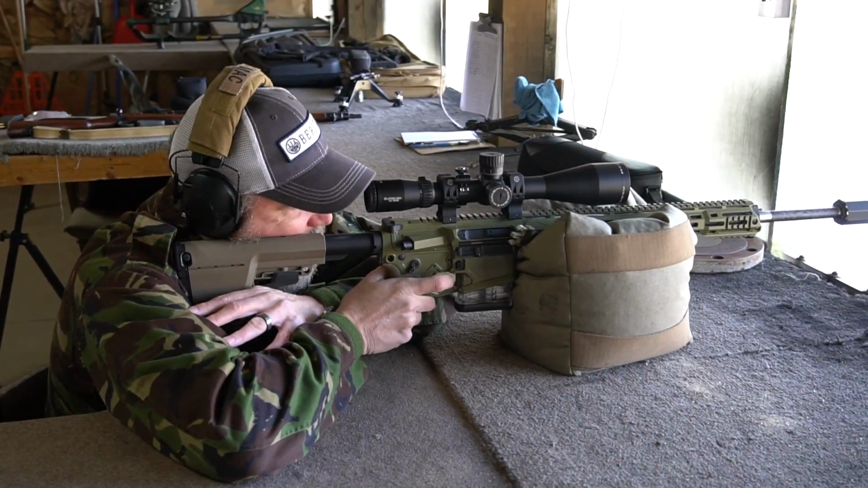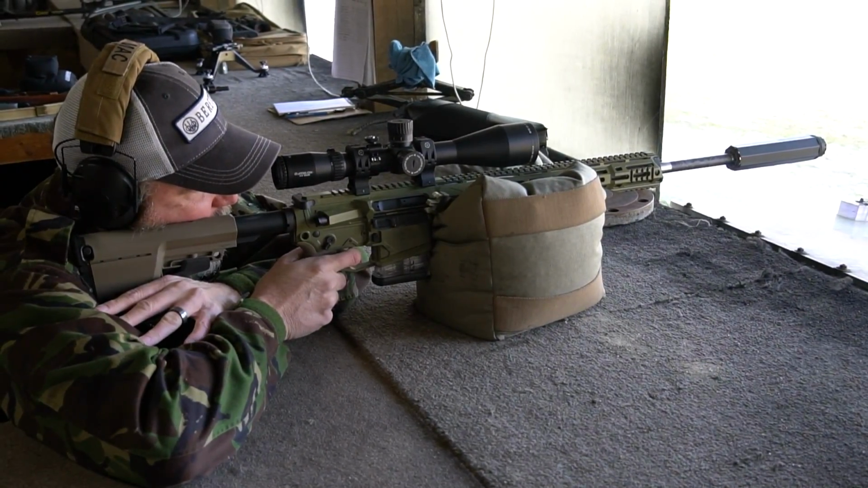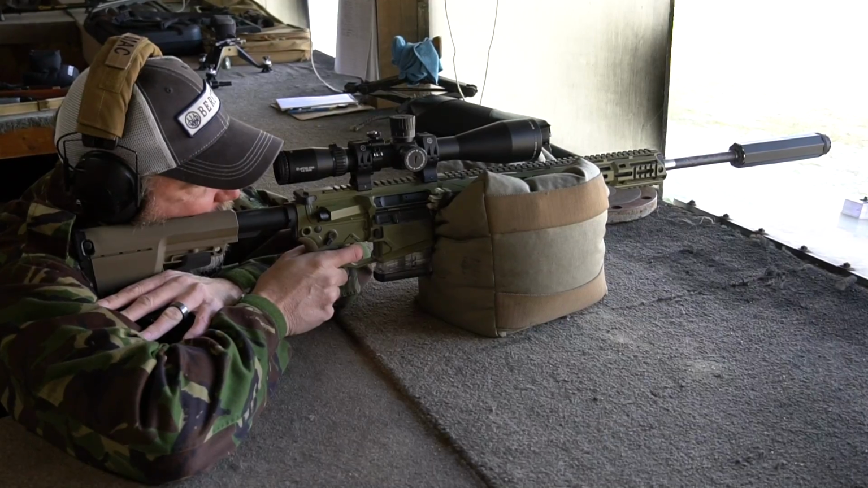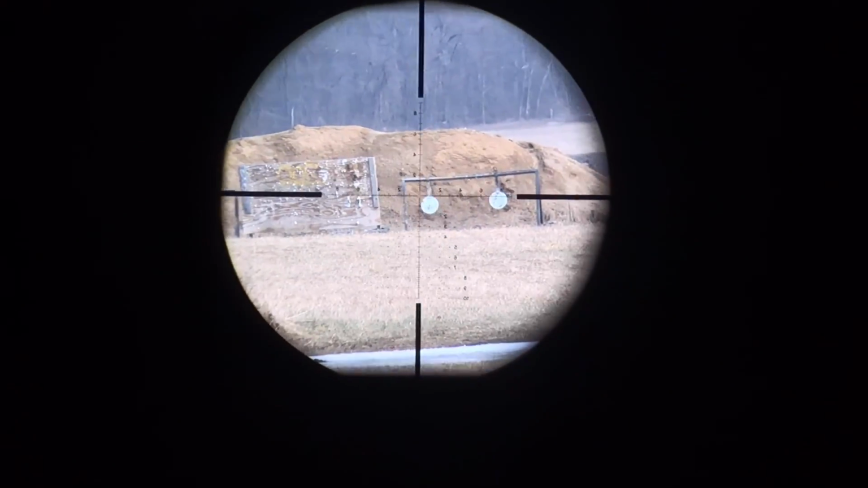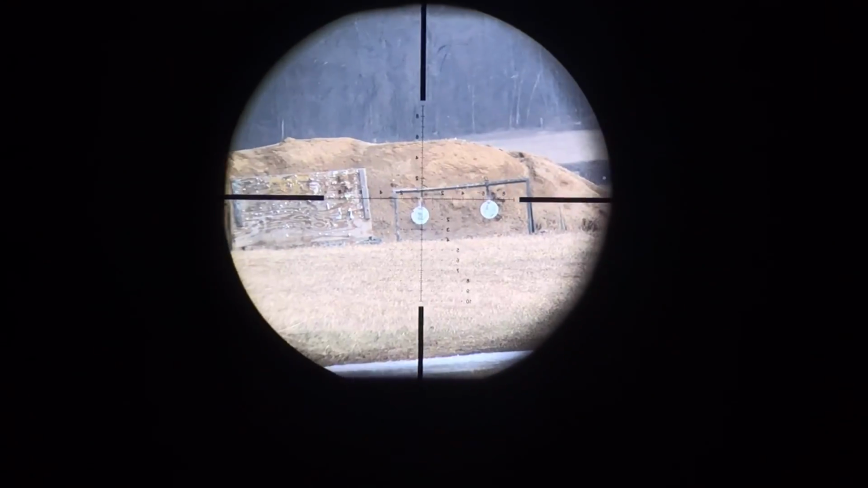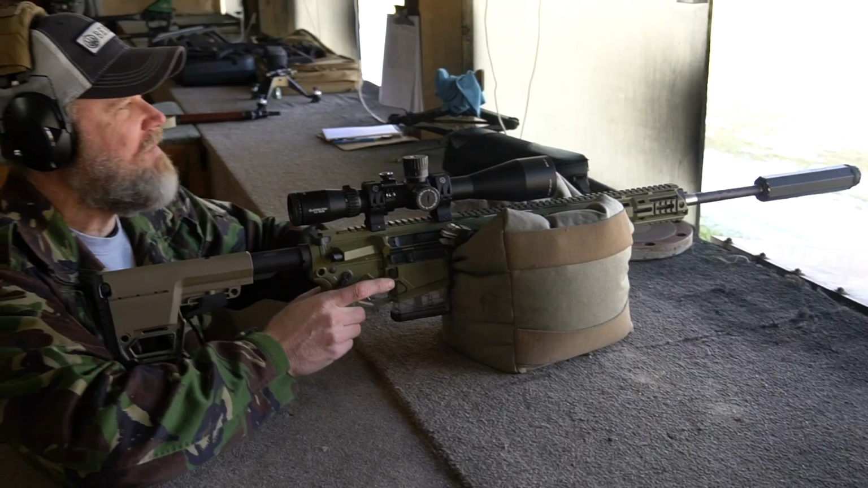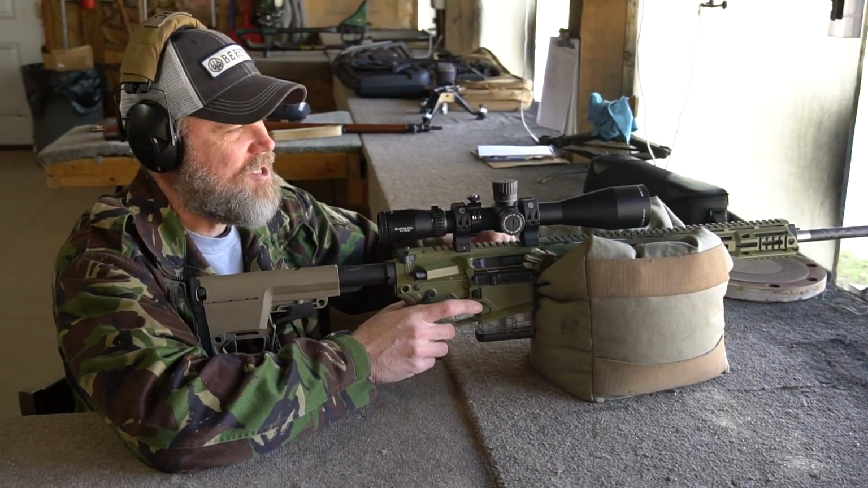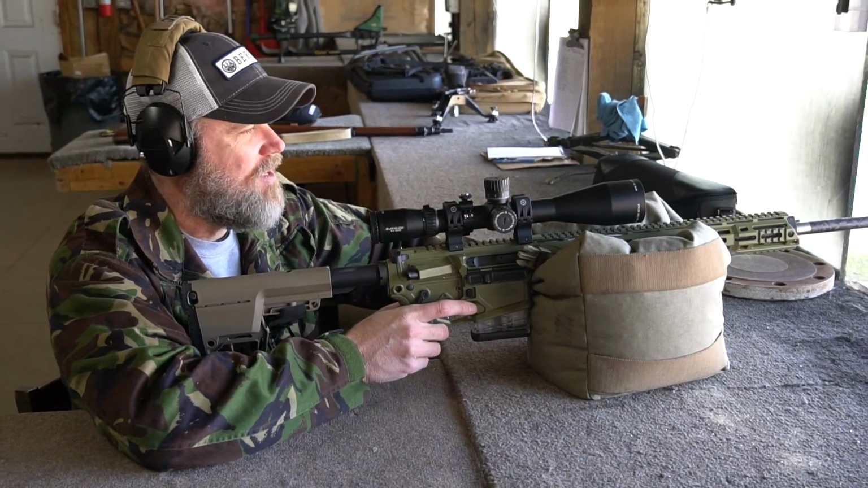So let's do the same thing. I'm going to shoot at 200. Now that I can see where my hits were with the 6.5 Grendel, the bullet drop was minimal. Hit. Hit again. Yeah, same hold, and that's the beauty of the 6.5 calibers. You don't have to make ballistic adjustments or elevation adjustments for shots from 100 to 200 yards.